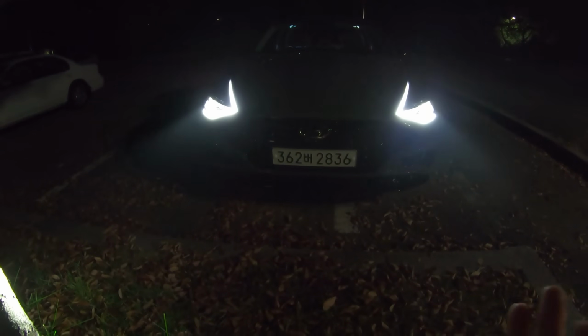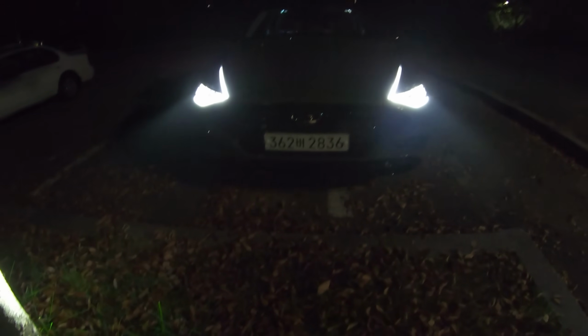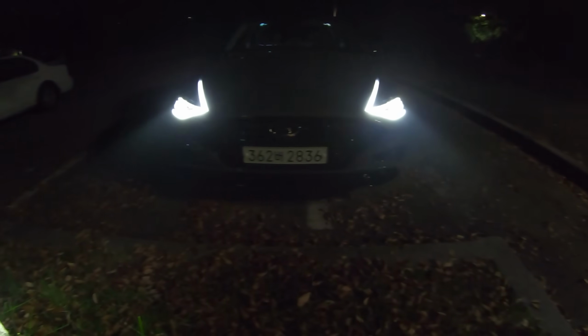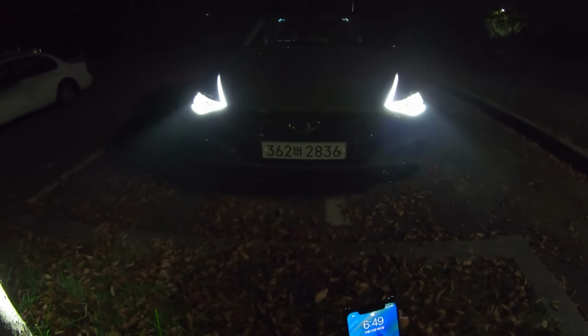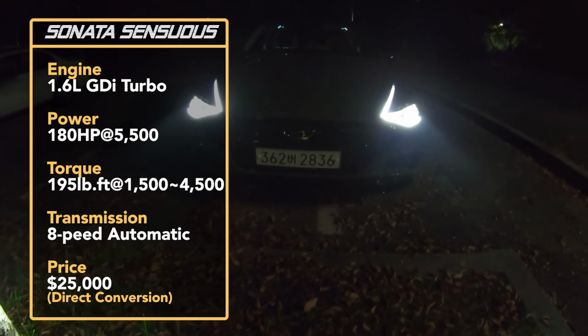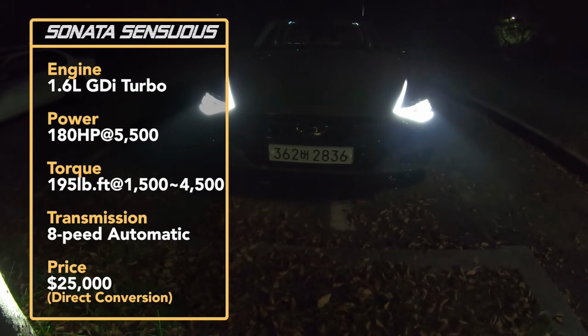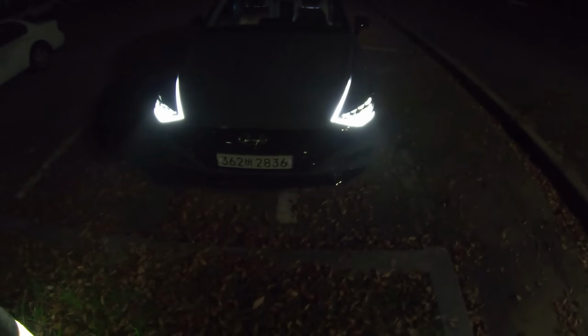We showed you the regular Sonata with the 2-liter gasoline engine, and then we showed you the hybrid, and this is the turbo. It's got a 1.6-liter turbo that produces about 180 horsepower and 195 pound-feet of torque, and it's mated to an 8-speed automatic, with power sent through the front wheels. I just shot the daytime review, and I also wanted to give you a night review of this.